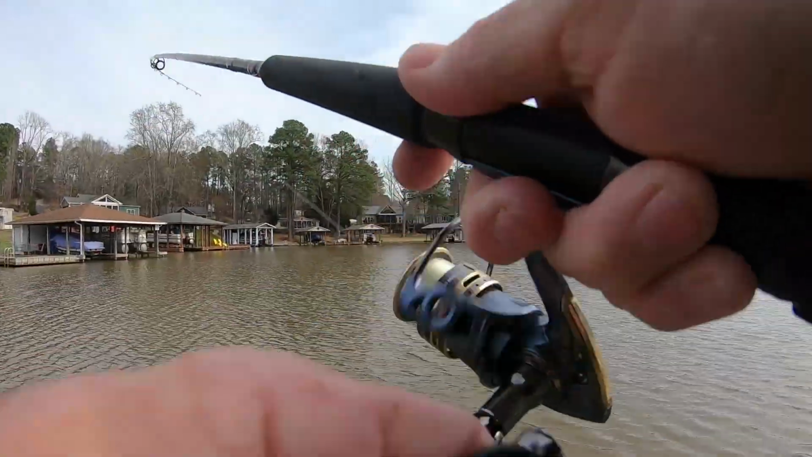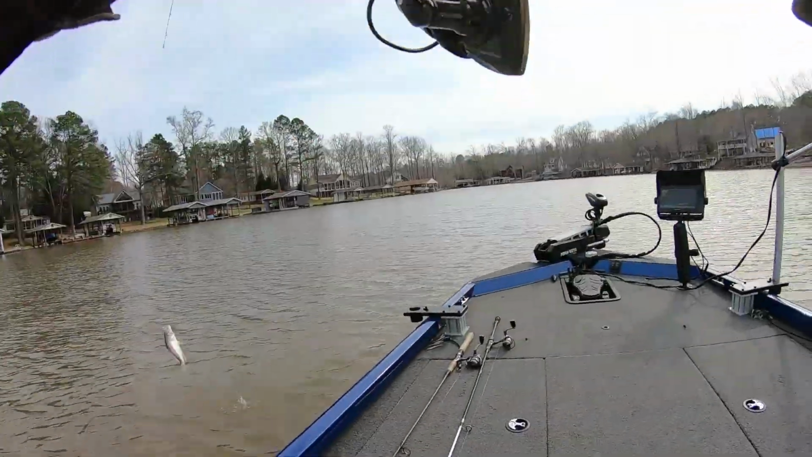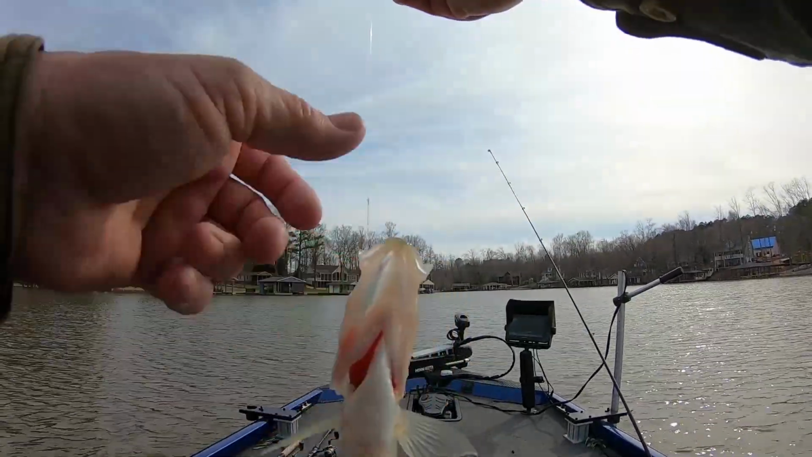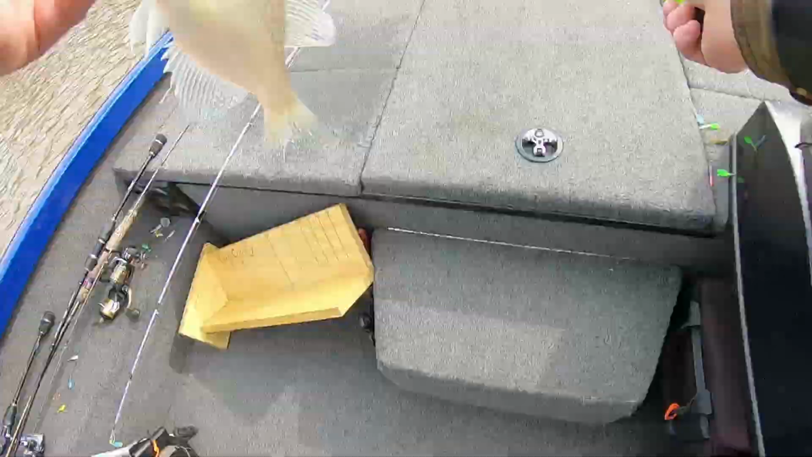All right, guys, next cast. Next cast, I threw way up, and here he comes. He wore out now. It's 50 feet out there. There was 3 of them out there at 50 feet. Like I said, this whole area is just roaming with them. I can constantly see them on my LiveScope. All you have to do is sit here and cast, and you'll catch them.